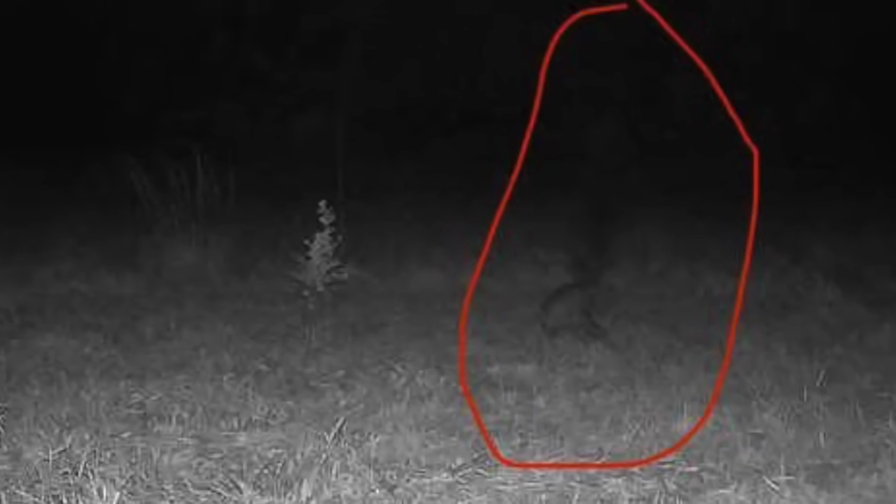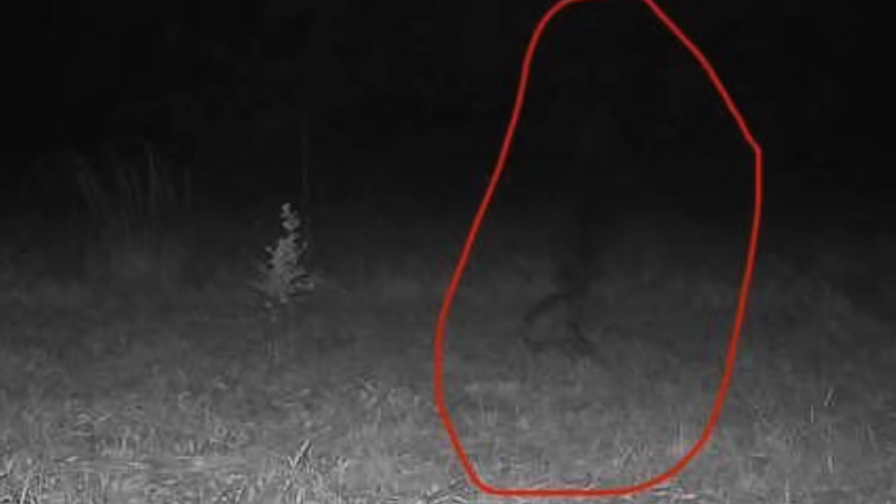And I'll be honest, these proportions aren't human. Too tall, too thin, seemingly hovering rather than just standing on the ground. What do we think this could be? It almost looks like some type of being from another dimension. Or maybe it's something that's been hunting this land long before trail cameras existed. Drop any and all theories below.